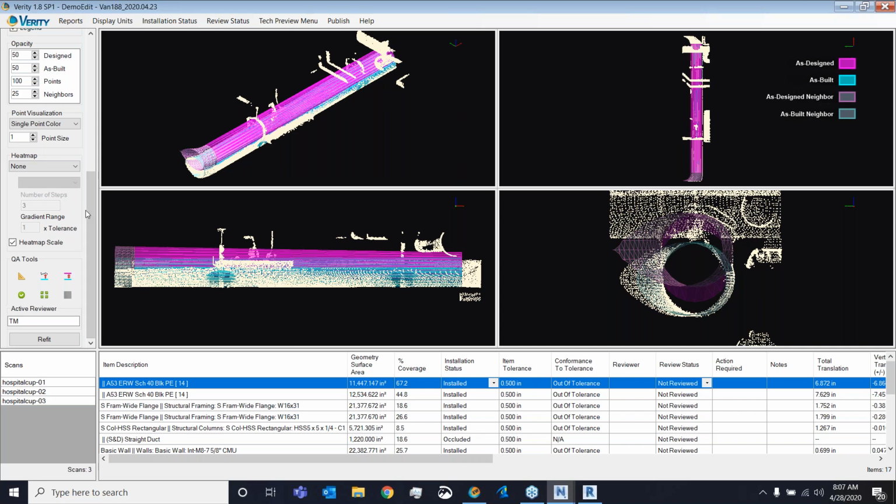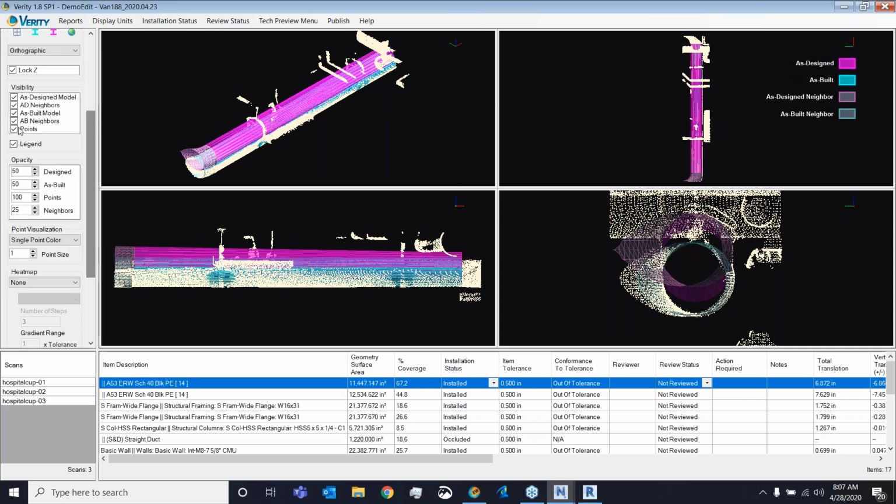On the subject of the point cloud itself, when Verity goes through and does the analysis, it'll also classify the point cloud data and generate several heat maps.